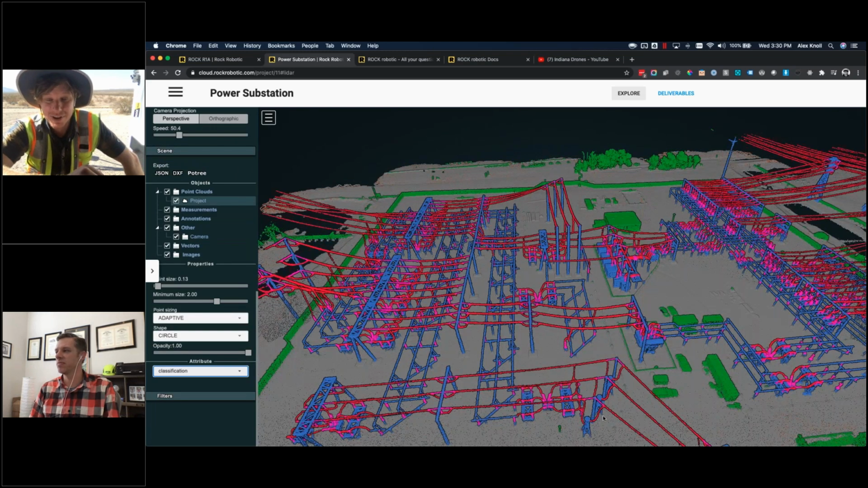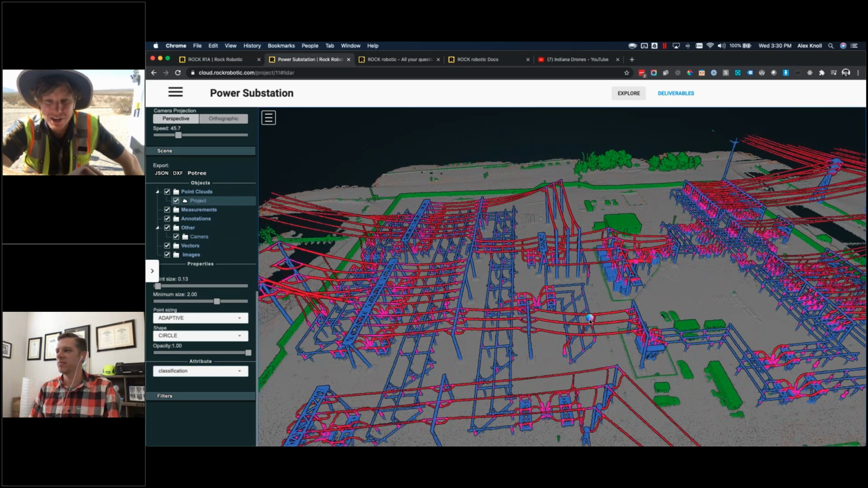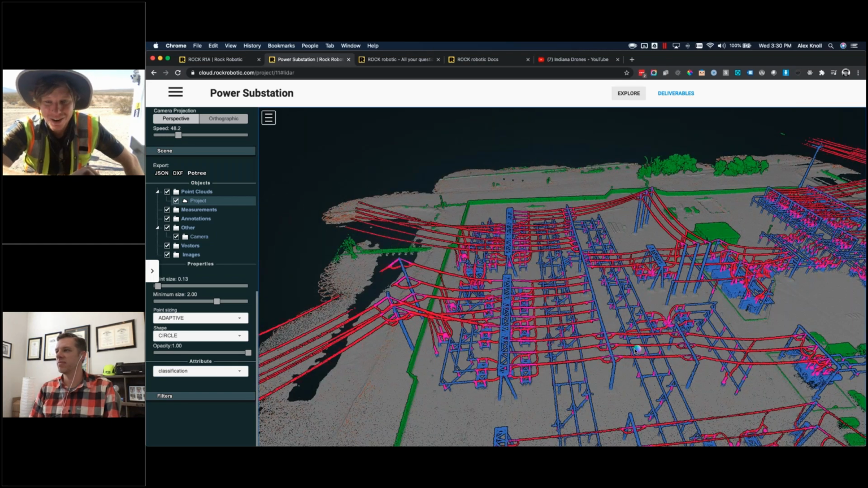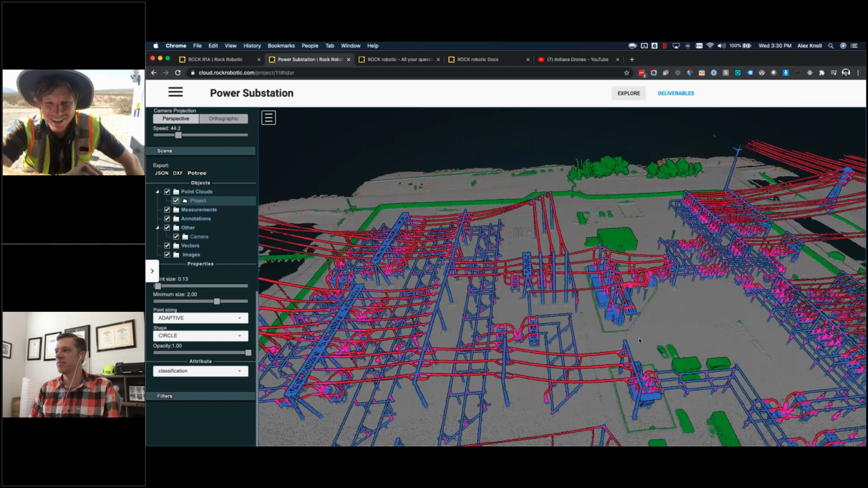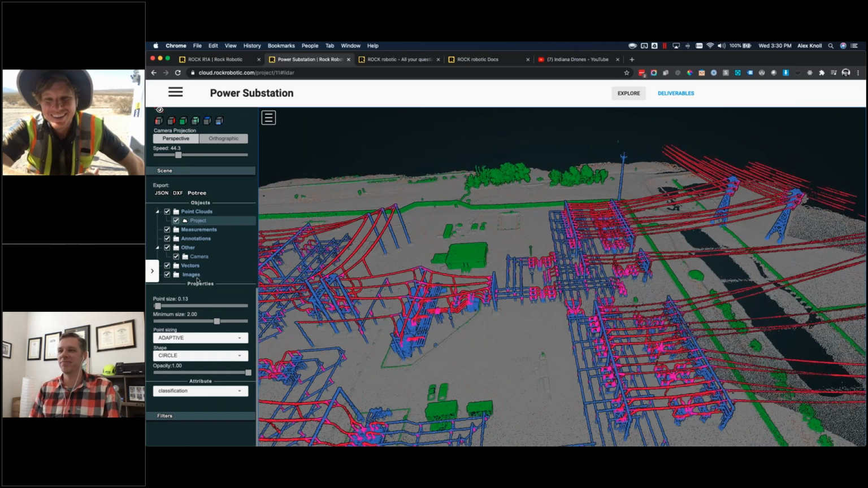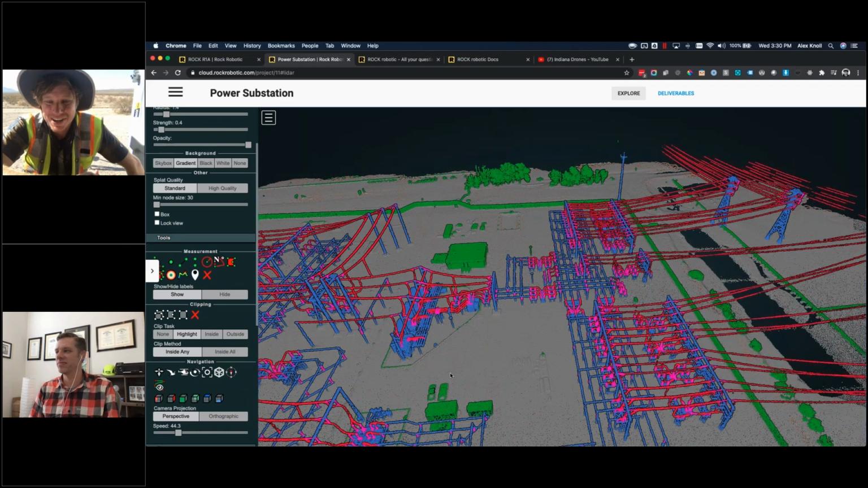It's been helping us win more jobs because when you show a client this, they just go, wow, that's beautiful. And you go, yes, they just get it. They understand. So it's actually helped us win a lot of jobs.